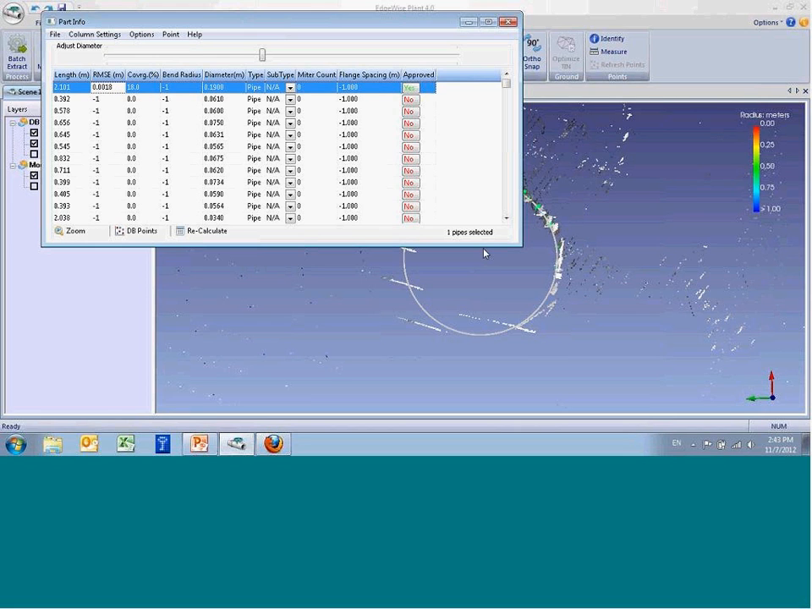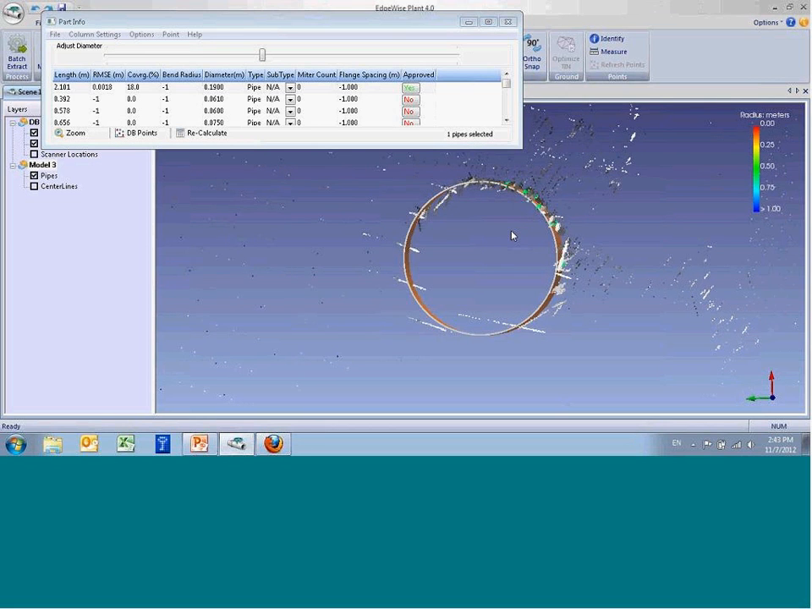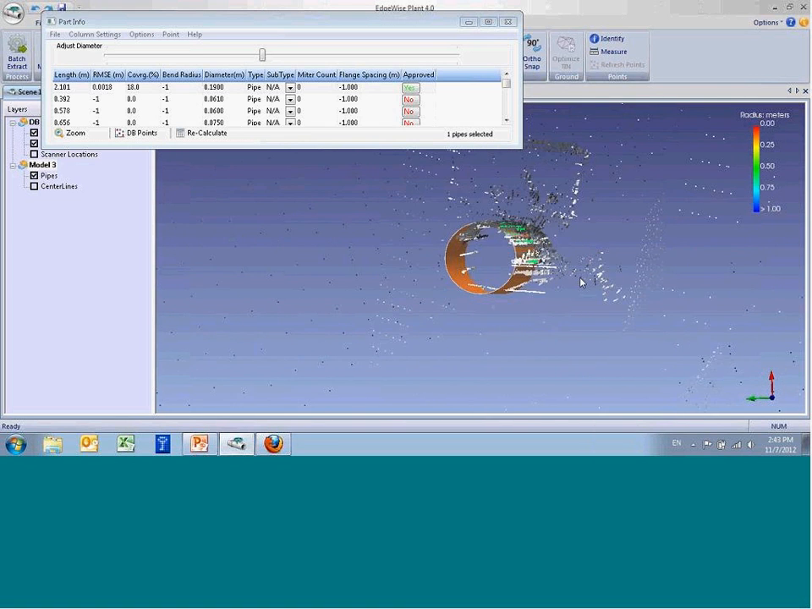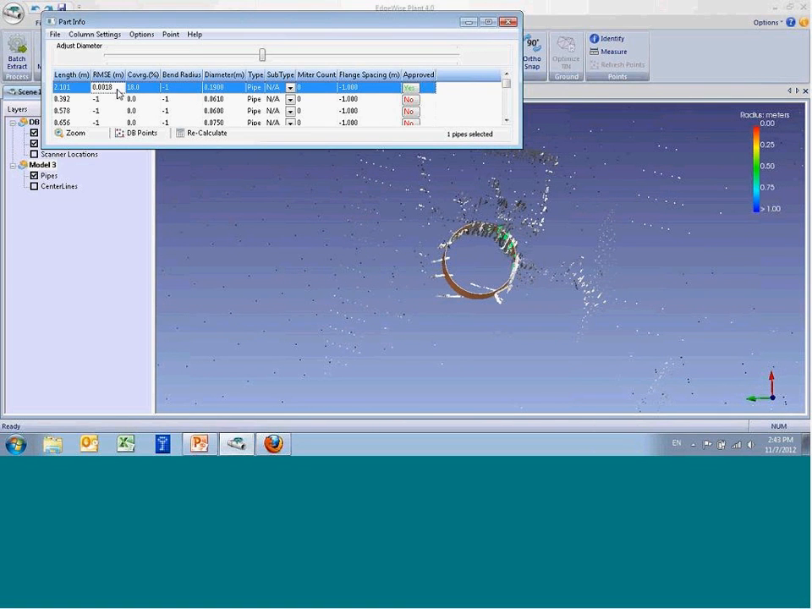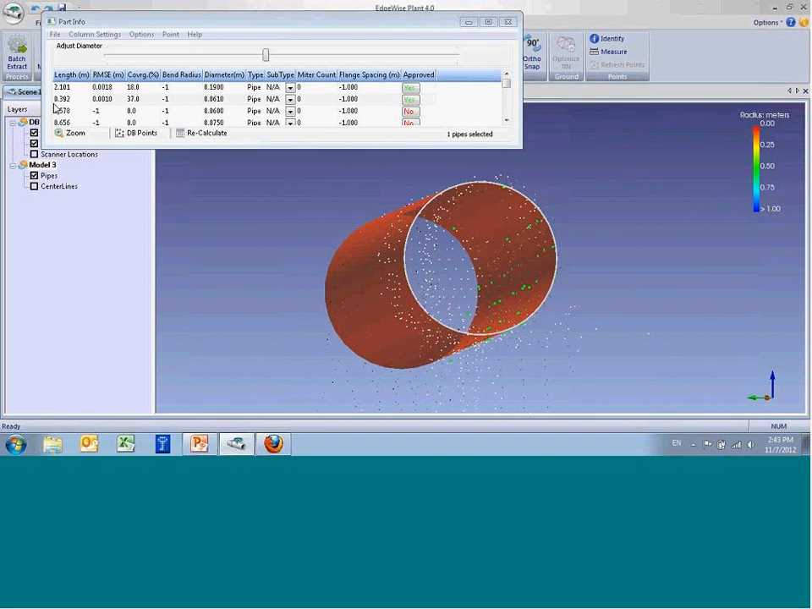And if I click on it, it's going to jump me in the view, when I'm in inspection mode, to looking straight down the barrel of that pipe. So you can see the outer circle of that, and you can see all the points that were used to fit that pipe. The next one, you can see very clearly the quality of the fit of each of these pipes.